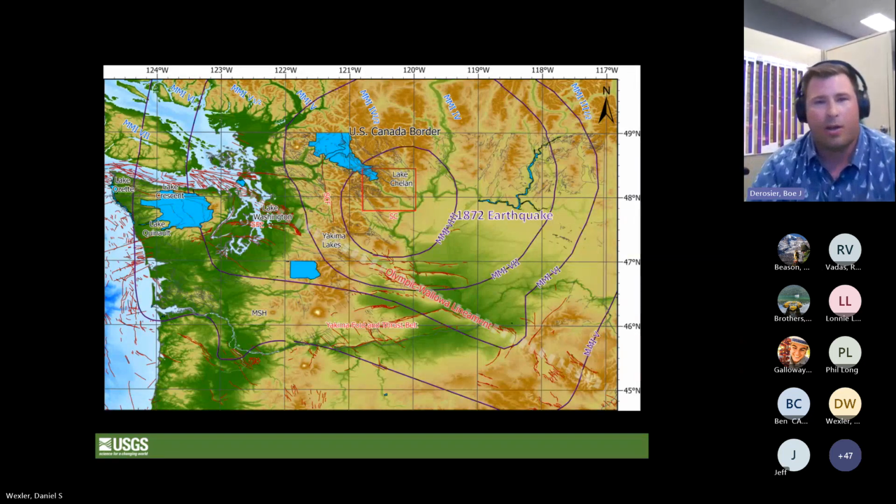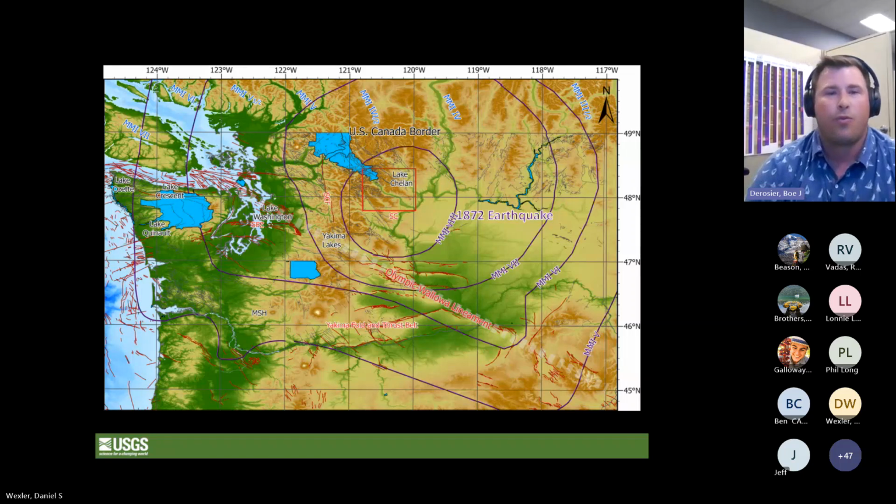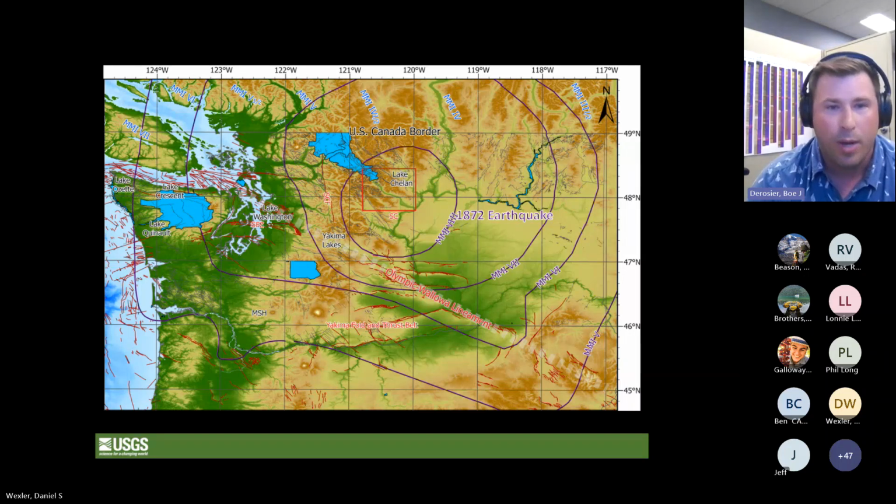Like Jeff said before, we've moved a little bit to the east. On this map, we've got the state of Washington. In the red box here, we've got our Lake Chelan survey area. Blues are all of our national parks areas that we were talking about throughout this symposium.